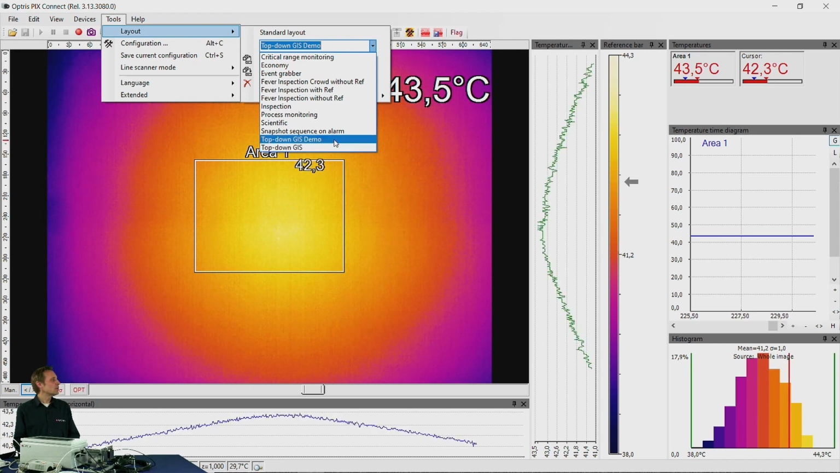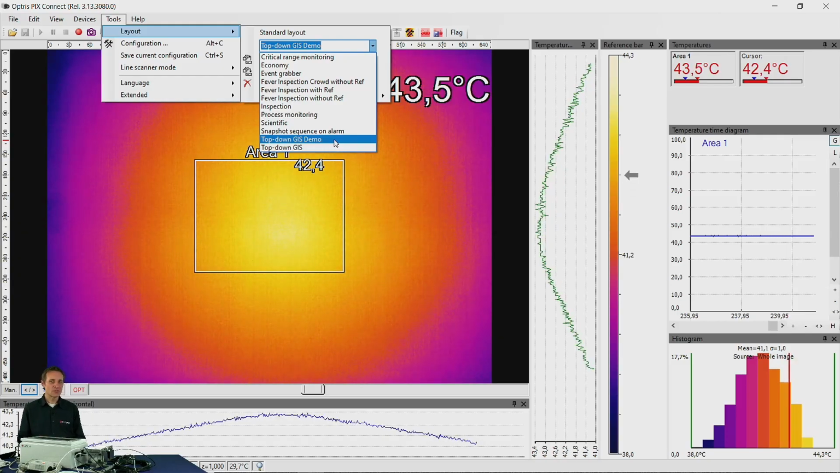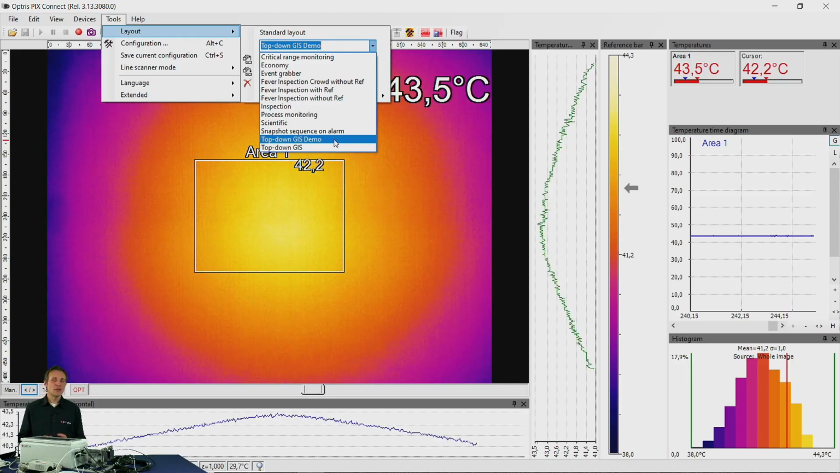What is the difference between these two layouts? The demo mode we use if you are in the office or if you visit your customer to demonstrate the glass inspection system at the customer's location. Maybe you do not immediately have the glass system to show, but only a cup of coffee or your hand in the office.